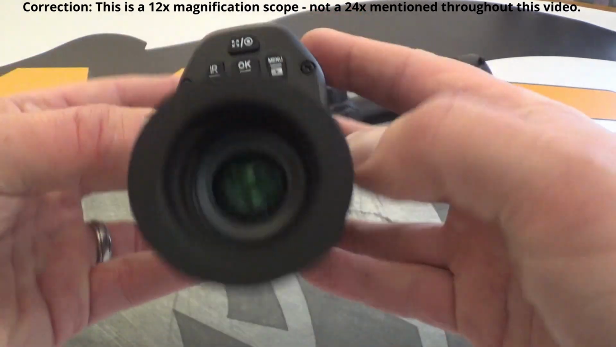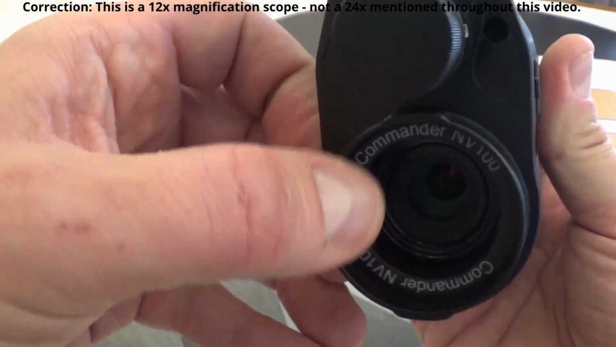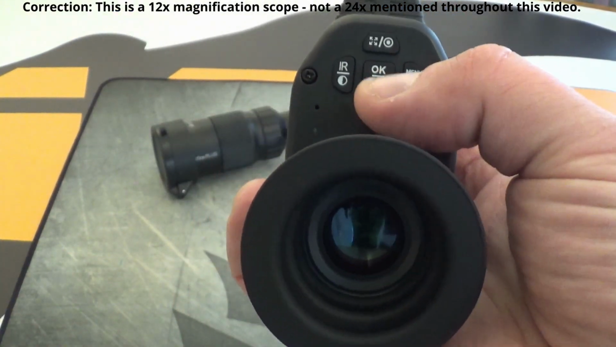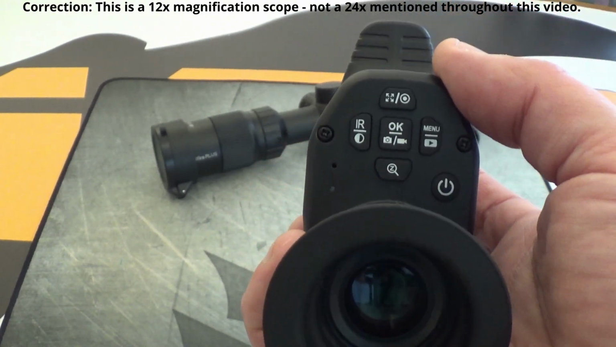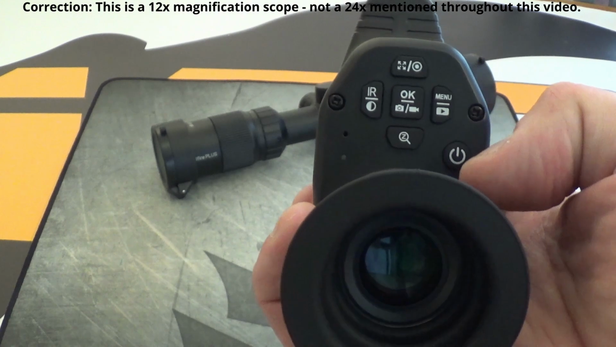On the back here the lens is crystal clear, same as on the front. Beautiful glass there, you can see the branding of the NV100. The menu on the back is very straightforward. You have the power, zoom, you switch between your, if you can see there, you switch between your camera or stills and video. You've got your menu button, you've also got your infrared and your different levels.